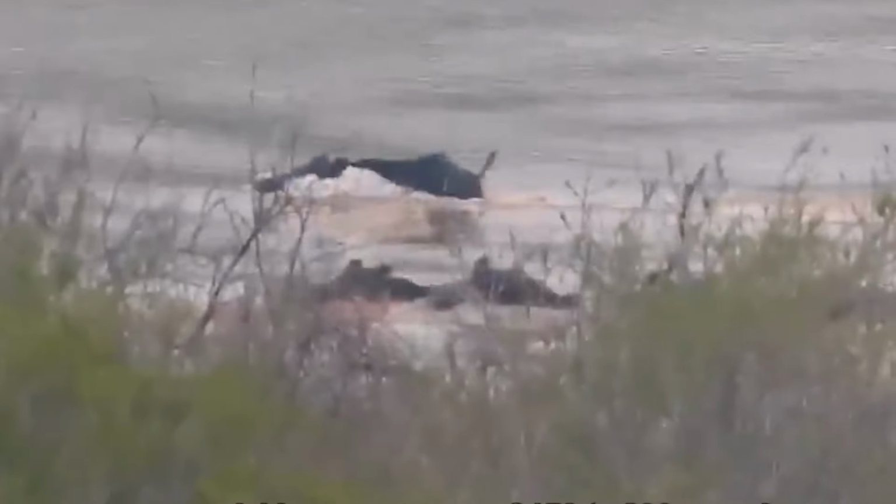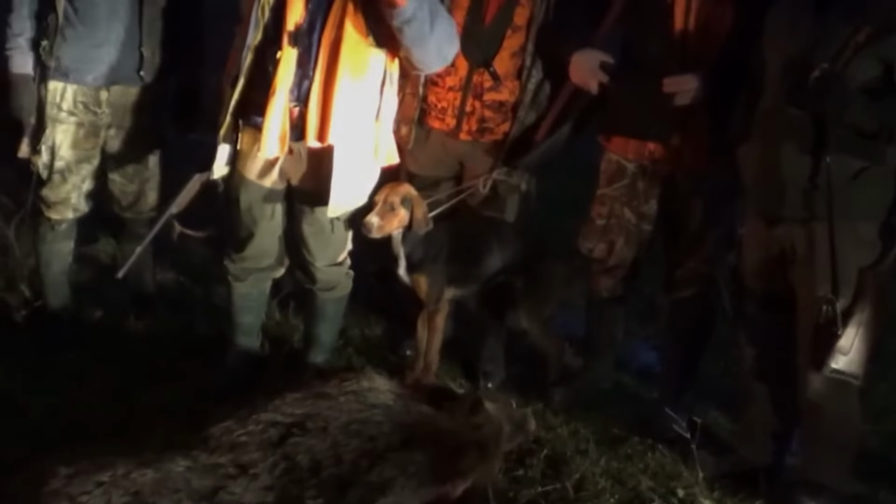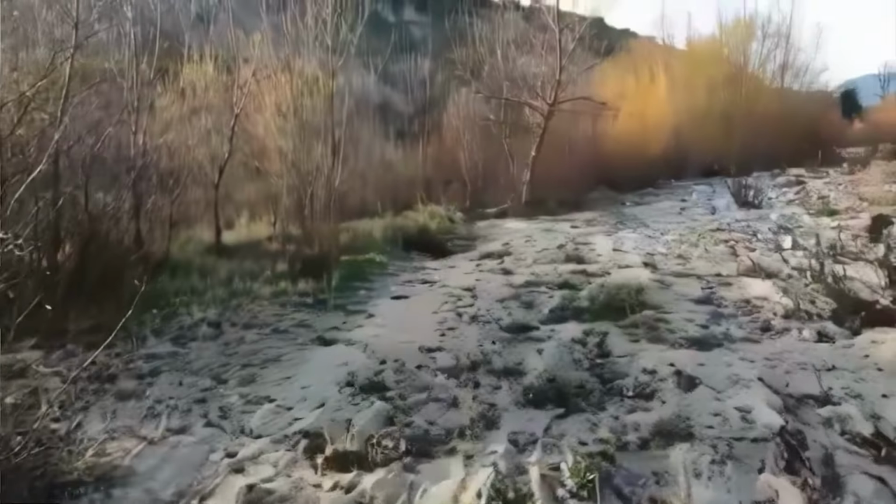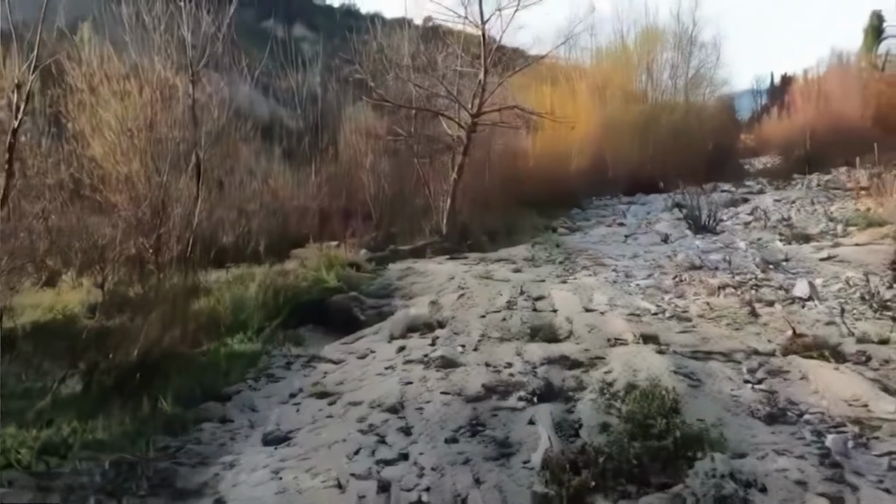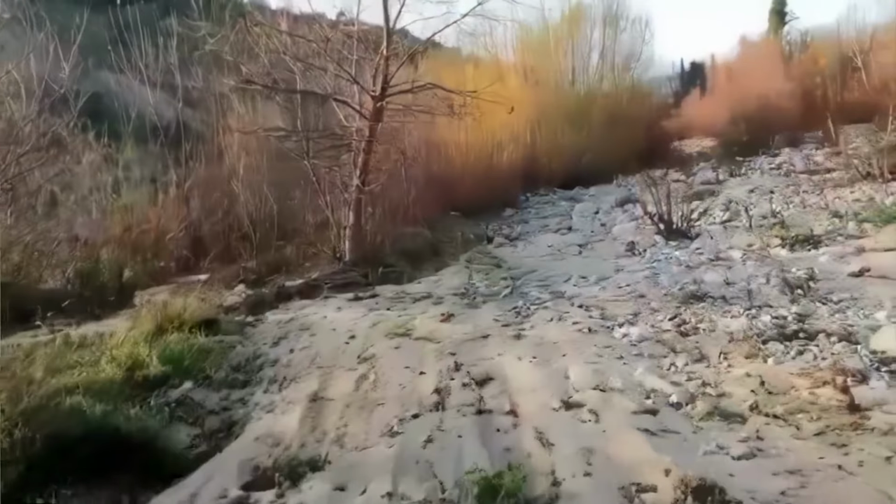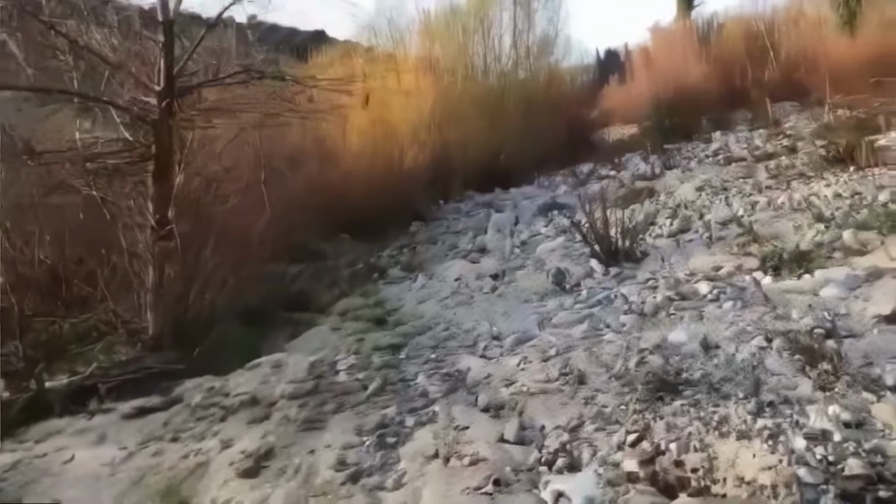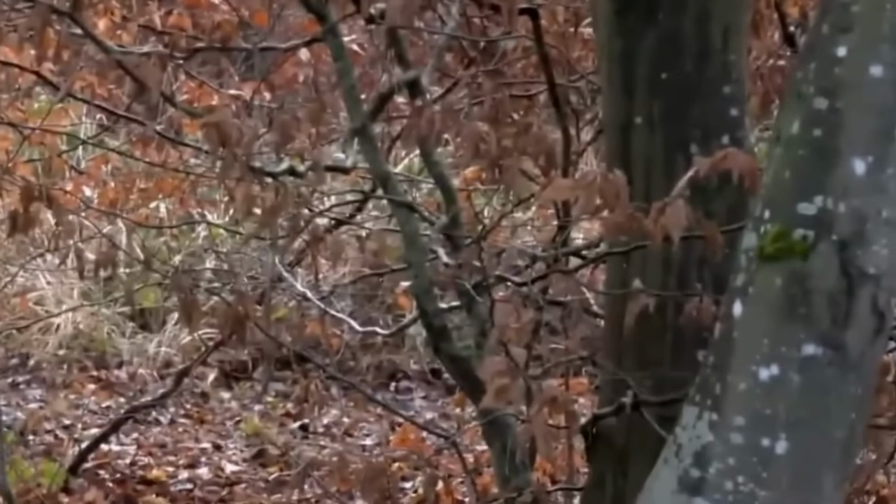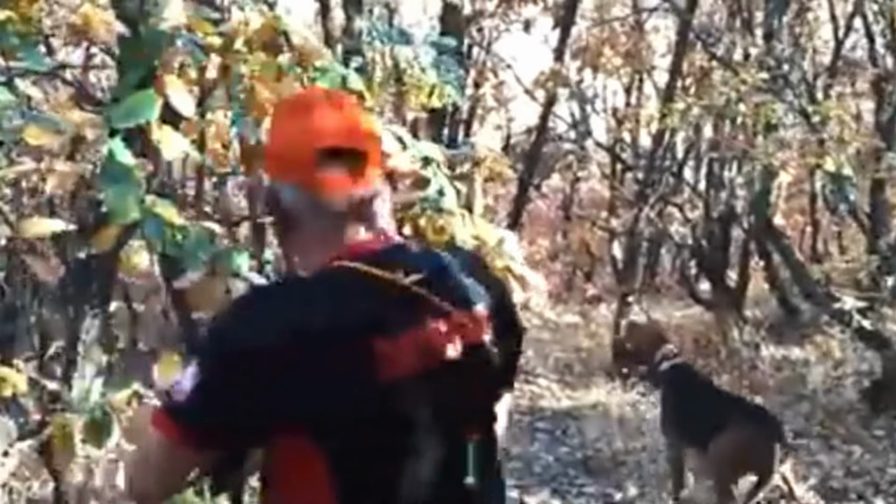In some regions, technology has offered a glimmer of hope. Thermal imaging drones now scan fields at night, pinpointing herds before they can do serious damage. Automated traps, triggered by sensors, have captured dozens of hogs at a time, though the animals often learn to avoid them. These advancements show promise, but they're expensive, and many small farmers struggle to afford them. Javier admits that every victory feels temporary, a brief reprieve before the next wave arrives.